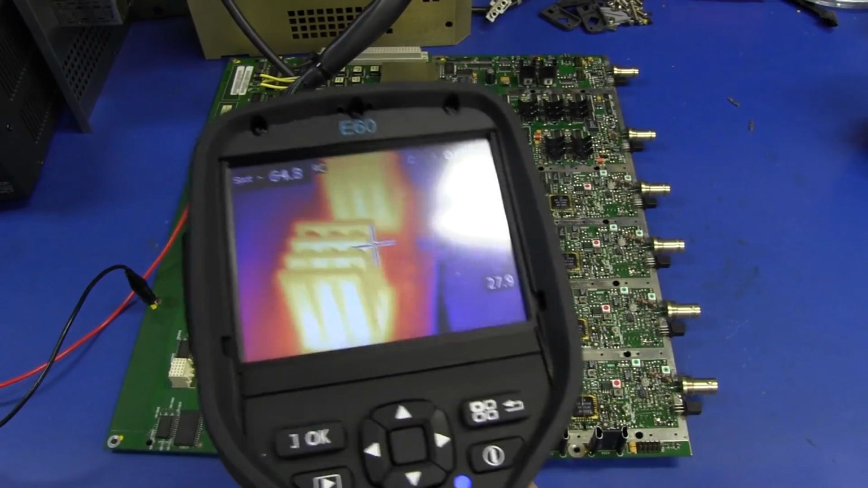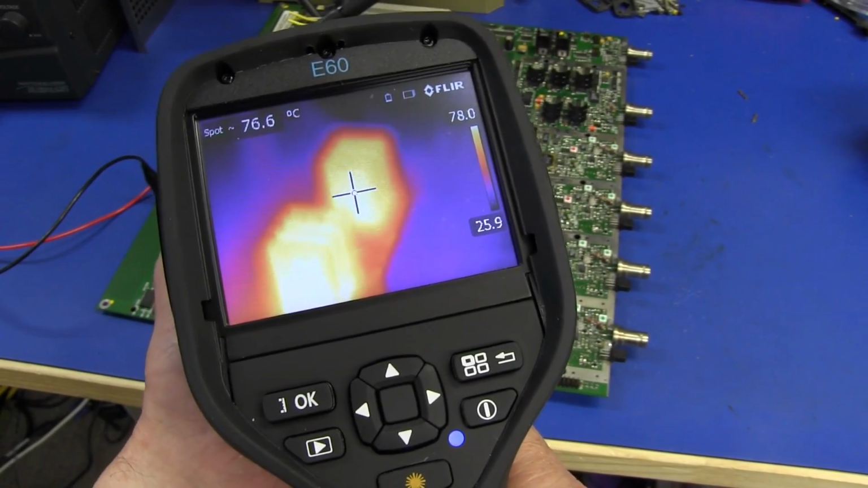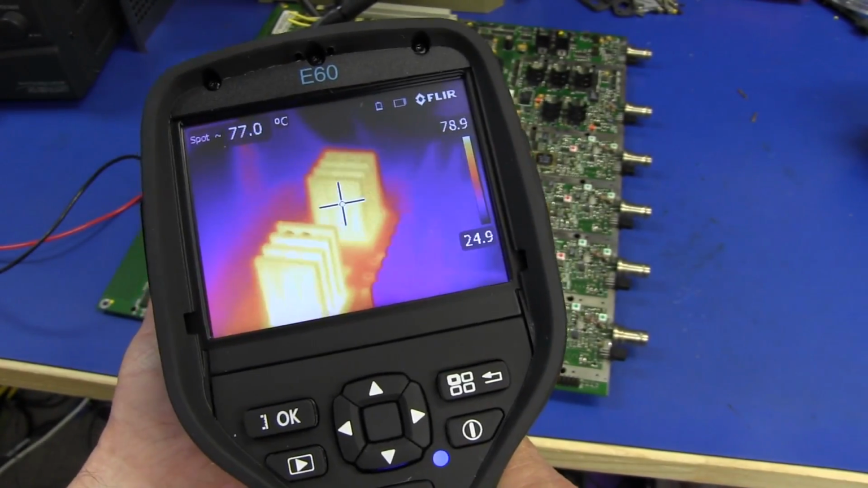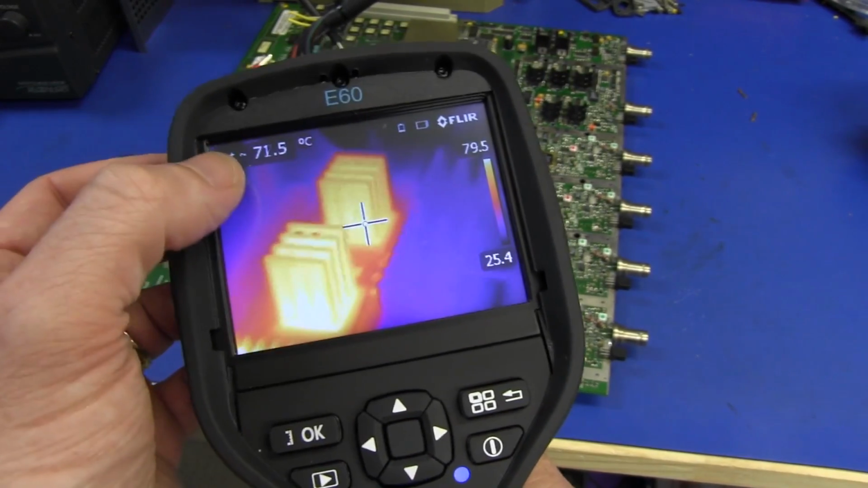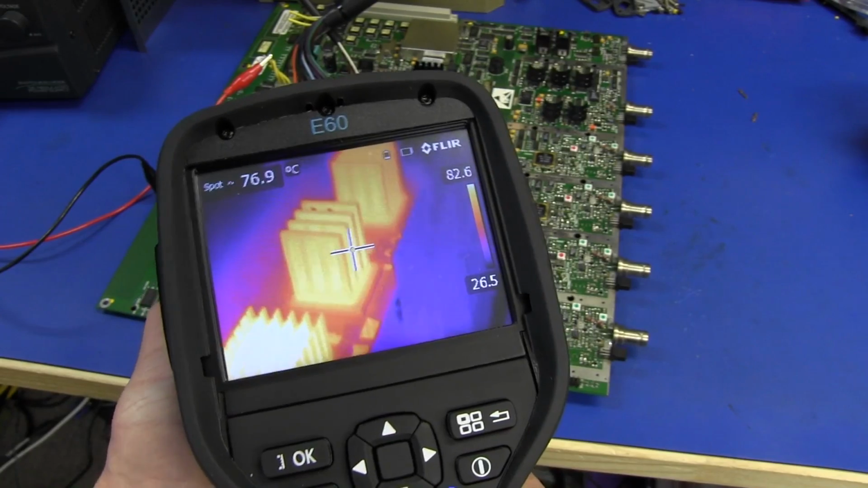Let's start out by taking a look at our heat sinks. Ta-da! Here we go. This is the focus on the front here. If I adjust the focus, we can see the temperature, and you can see the spot measurement up there. We're talking 75 degrees, something like that.